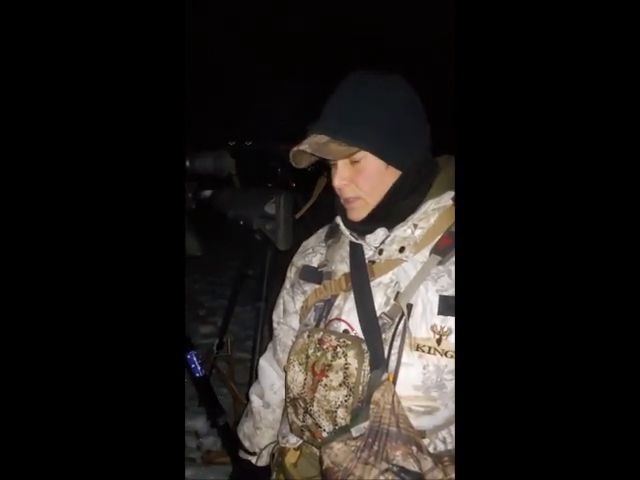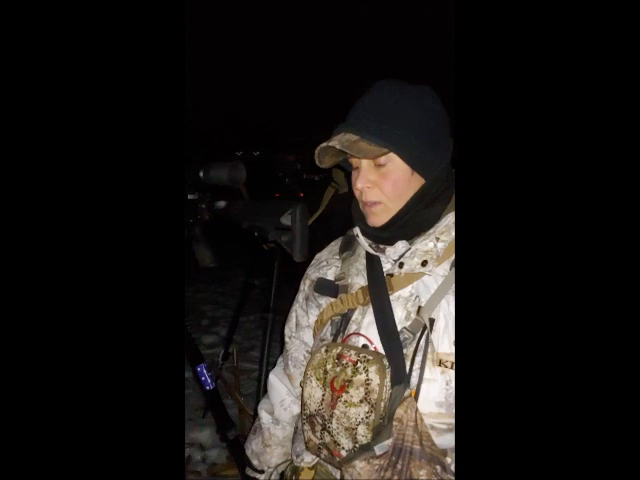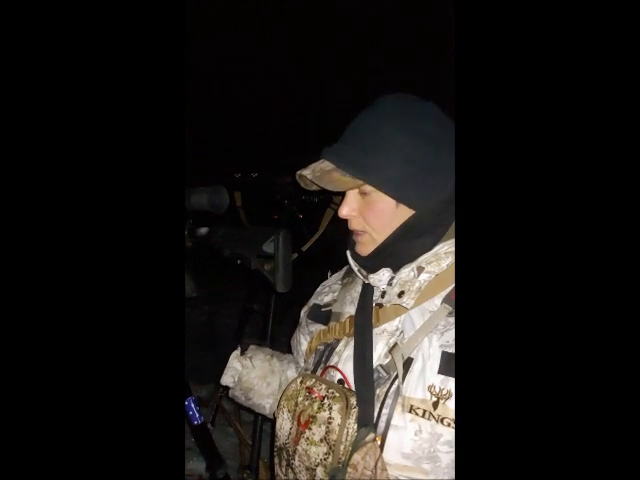So we got up here, and this is one of our better spots. We actually killed quite a few here. We get out into the field, and there's 8 or 9 deer way at the back, and I run the collar out, and it's perfect corn stubble. I like hunting the corn stubble for the coyotes. Anyway, put the collar out, and we get up here, and Brian says, "You ready?" I said, "Yeah." And I kind of scanned way to the left to see where I wanted to focus.